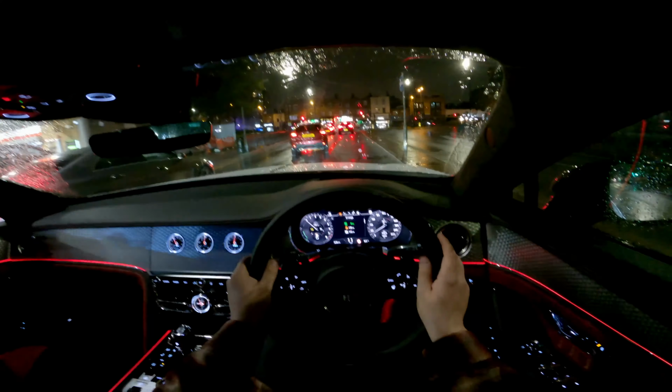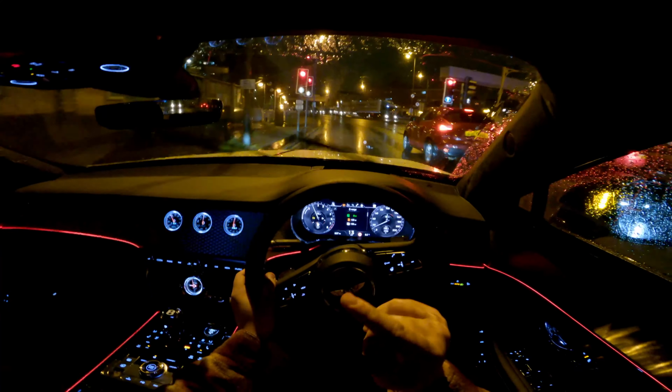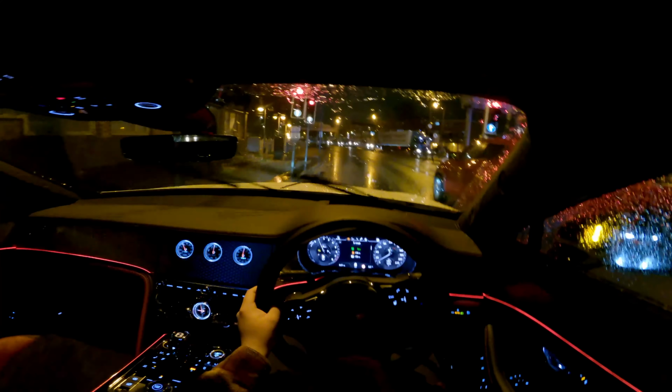Trying to navigate my way through this insanely congested junction. What's the time? It's 9 p.m. on a Friday night. It is pouring outside, but London never sleeps, so it's always quite busy around here. But that's not going to stop us from making a little video for you guys. And I do hope you appreciate the commitment. We've got police, or ambulance, and everything. You're getting the whole spectrum of London today.